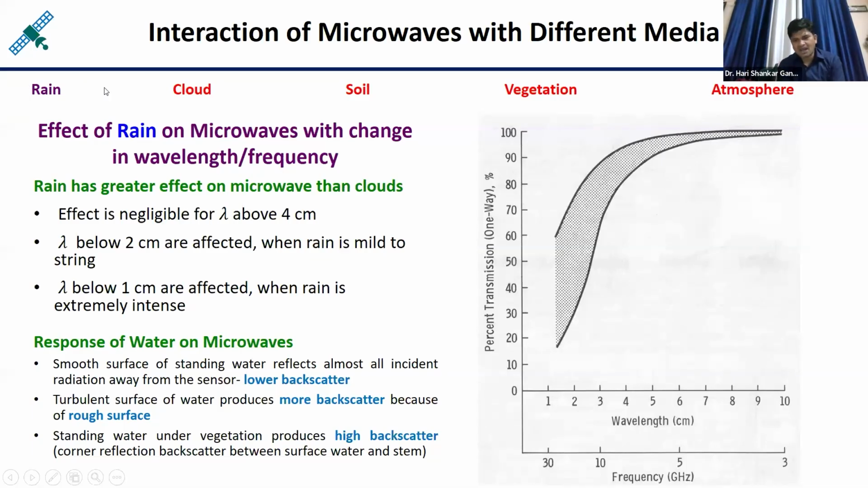So here you can see in this graph, this side is the wavelength and this side is the penetration, or percentage of the transmission of the signal through the atmosphere. So here you can see this shaded portion is showing the effect of microwave due to rain. The lower line is showing the high intensity rain, and this is showing the low intensity rain.